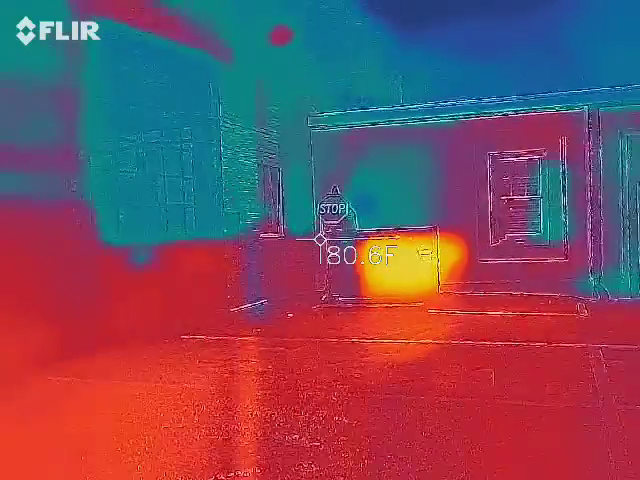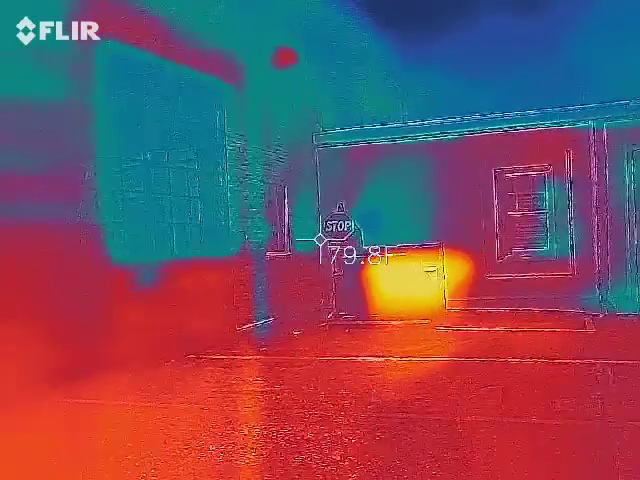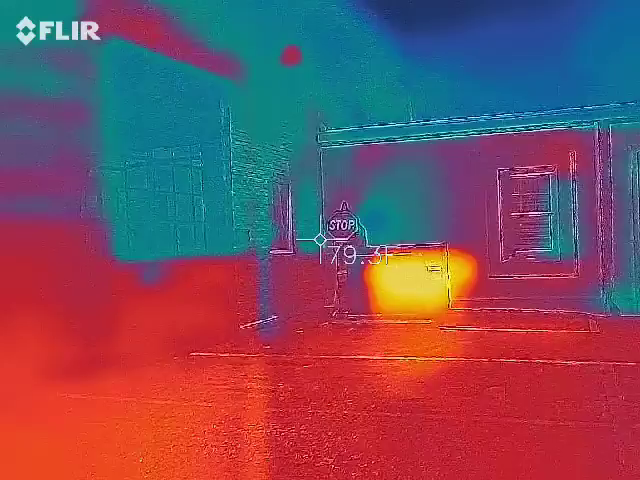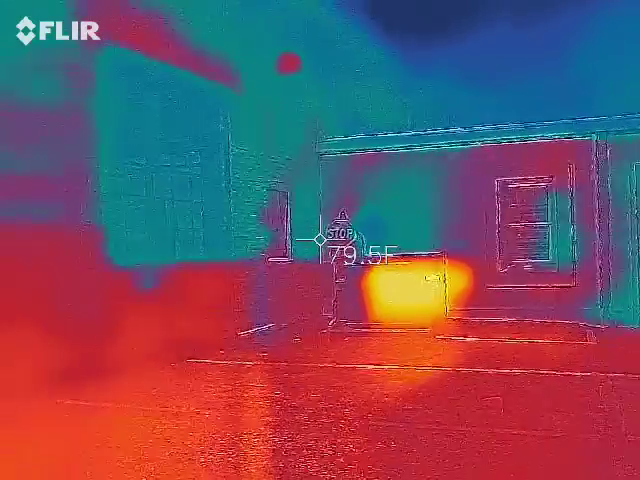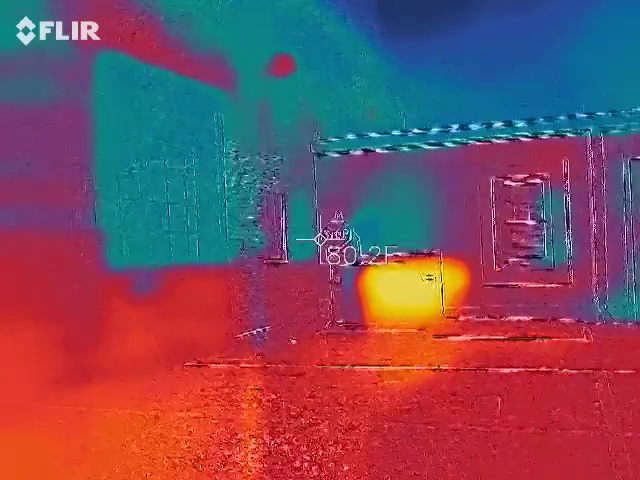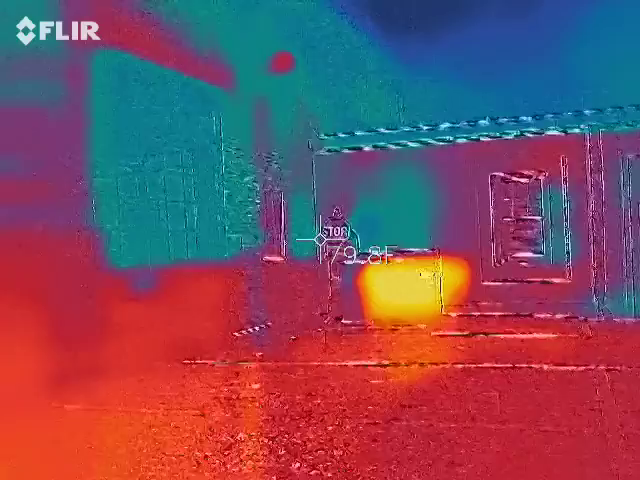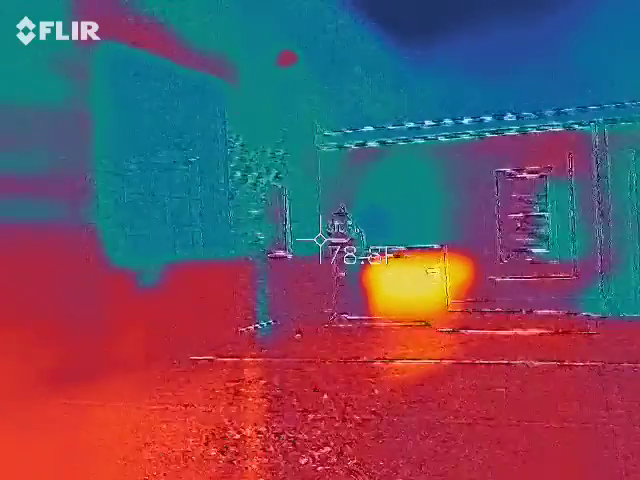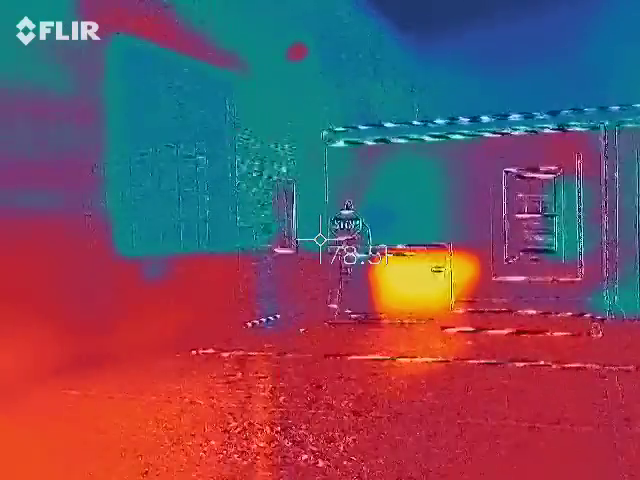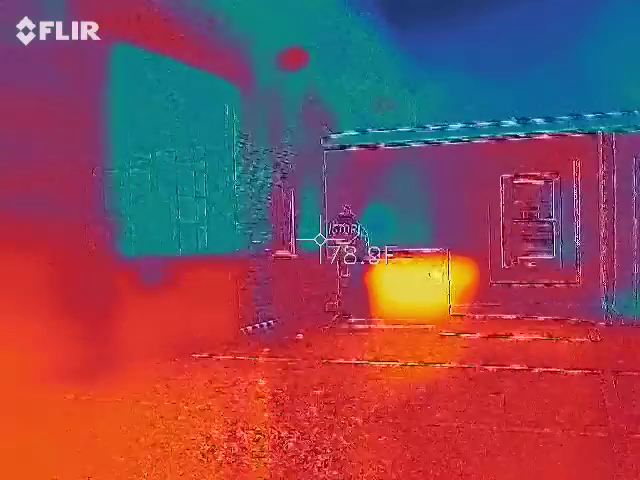So right up top by the stop sign, right there, I've got 74.1. 79, 80 on here. There's something there. They're not synced up. So if I go just to the right of it, I got 75. And then right there where that blue spot is on your screen, 74.